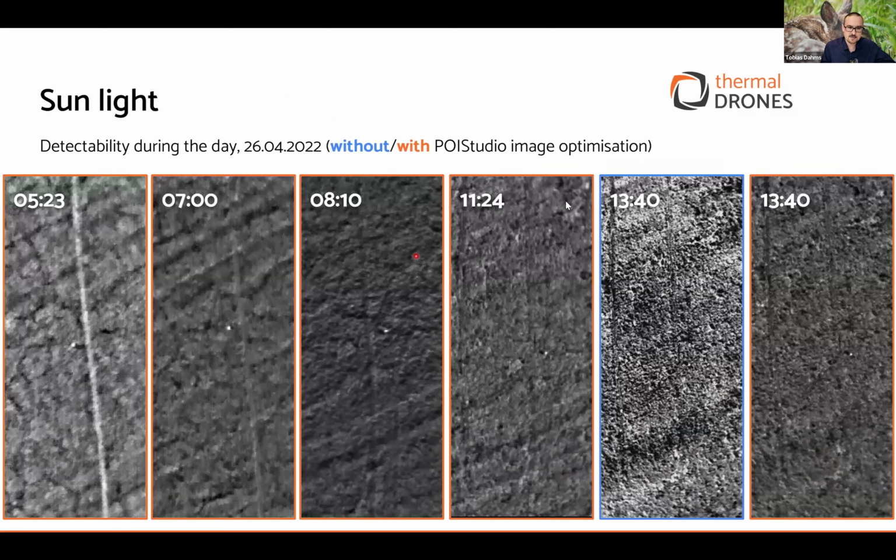Then you have sunlight, and here's an example for the detection of a European curlew at different times of the day. In the beginning you have a not so sharp image because of the fog, and the sharpest image is after sunrise at 8 o'clock, where you have a very clear image and can see the nest very well.